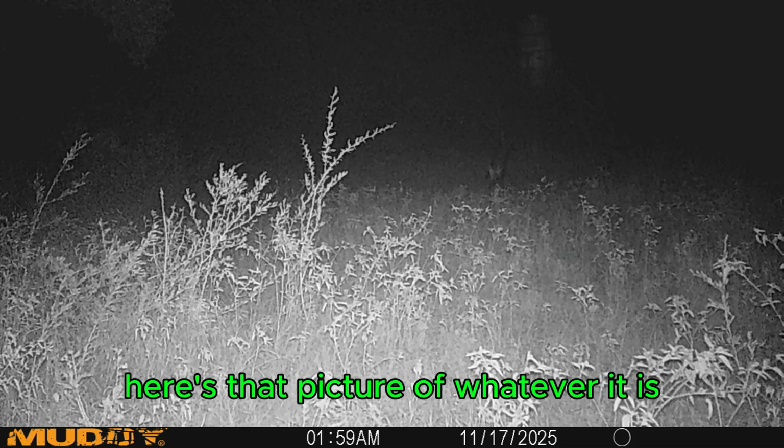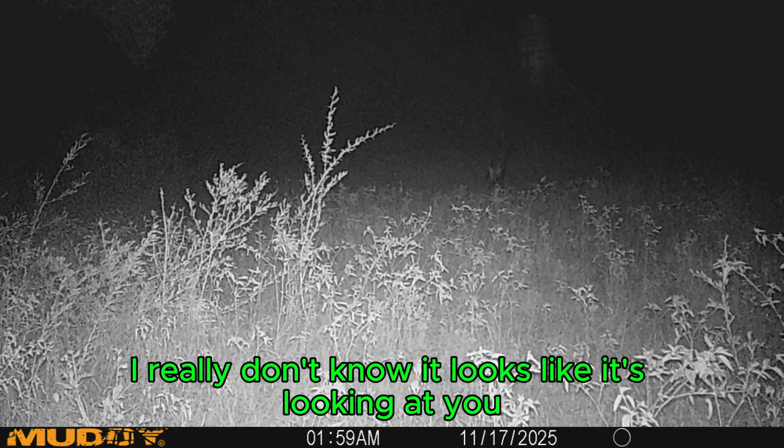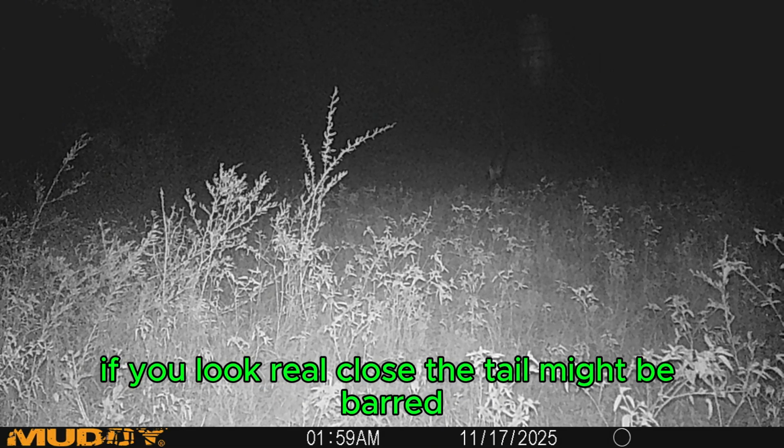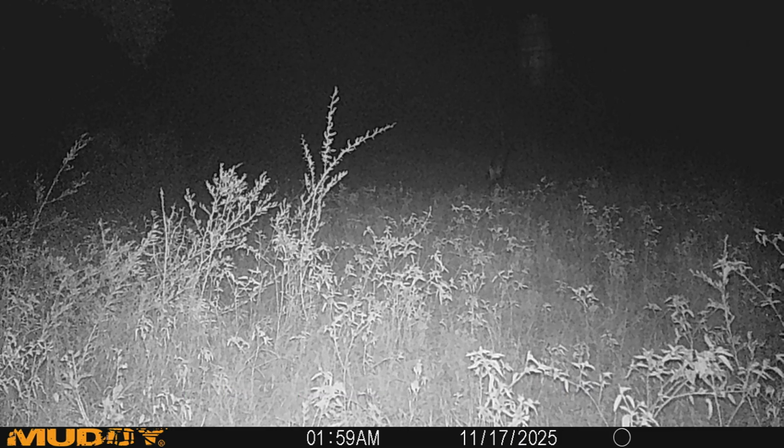Here's that picture of whatever it is on that feeder leg. I zoomed in. I can't tell. It's too blurry. I really don't know. It looks like it's looking at you. Might be a fox. Might be a coon. If you look real close, the tail might be barred, so it might be a coon. I don't know. Y'all leave it in the comments and tell me what y'all think it is.